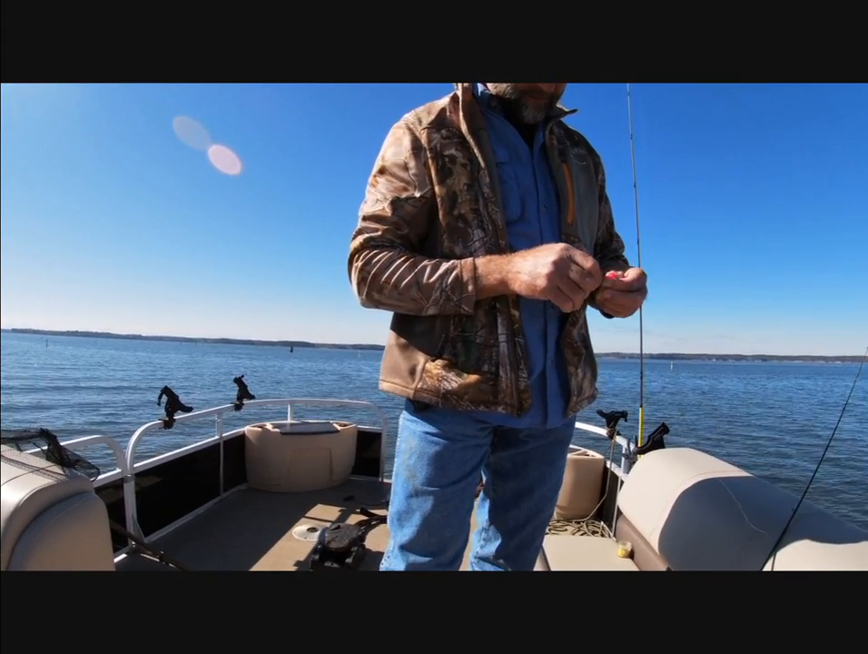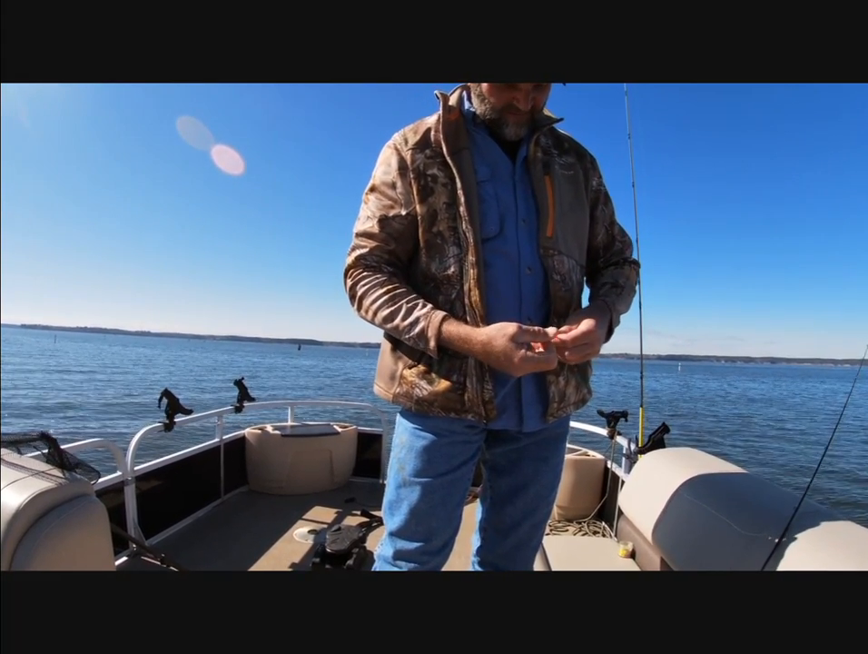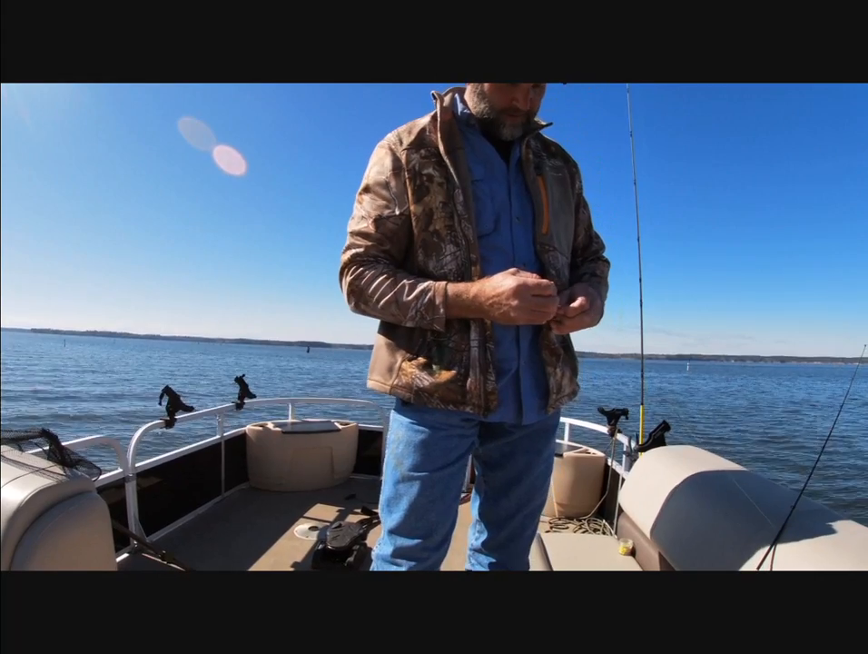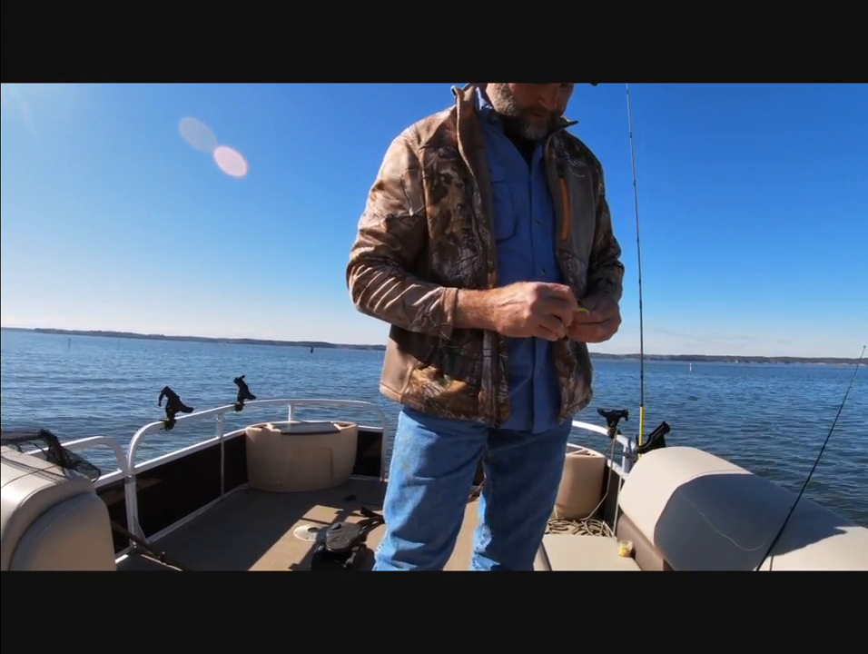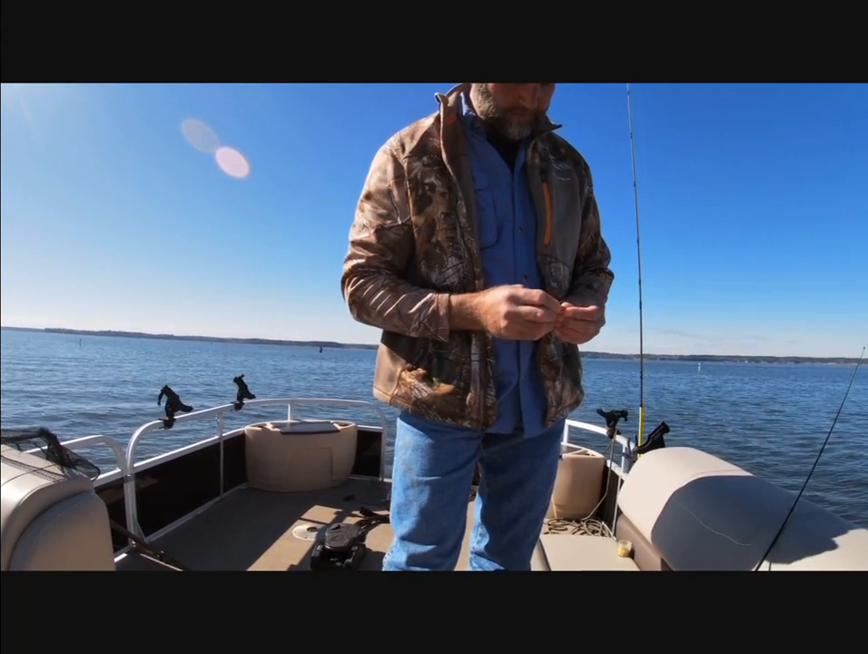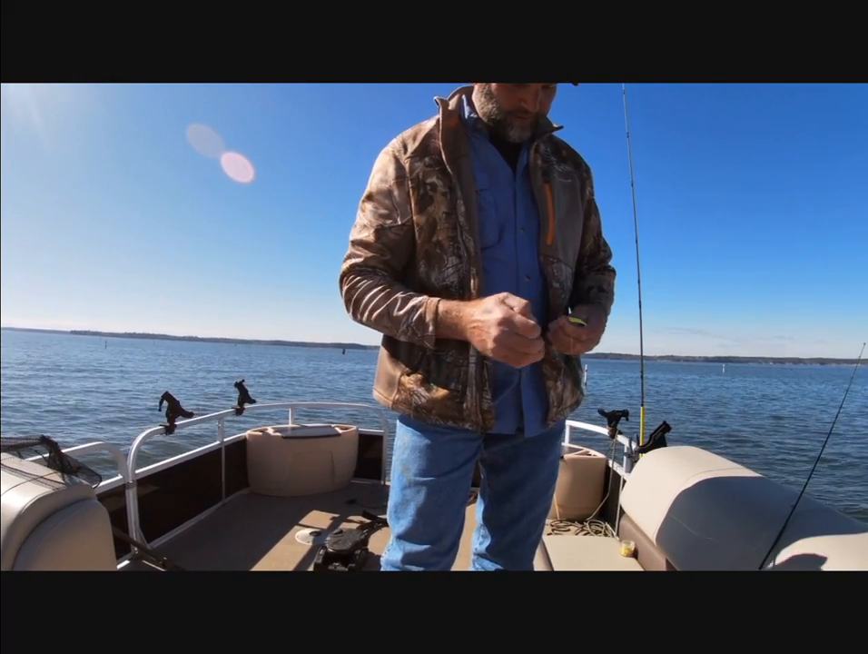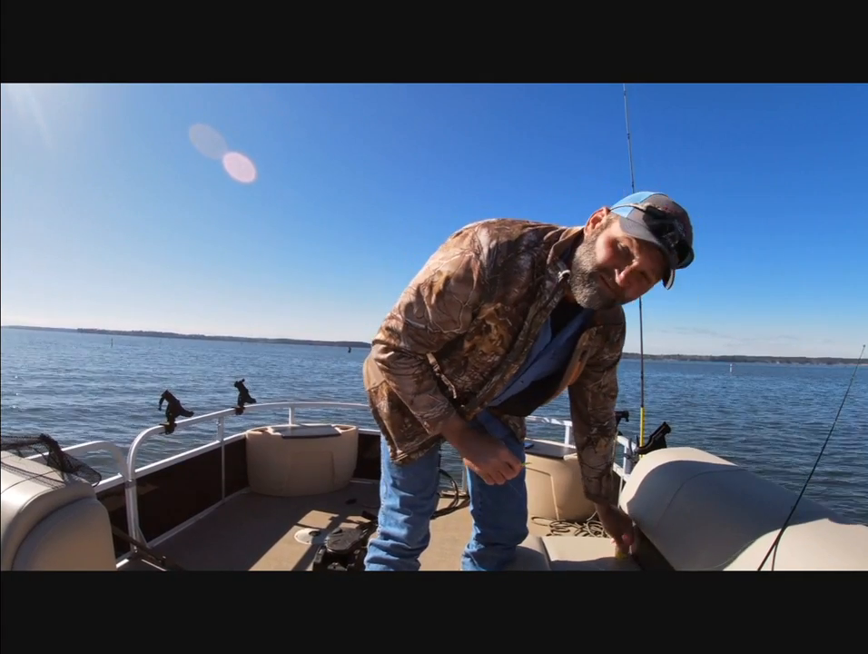A lot of times, I see it all the time as a guide, we pull up on spots and there's a number of fish, anywhere from, who knows, maybe 10, maybe 50. You're always going to have a certain number of fish that hit right off the bat. Usually if you got 15, 20 fish there, you're going to catch 3 to 5 instantly. And then the rest of them, sometimes you almost can't get them to bite for nothing. And that's even fishing with shiners sometimes.